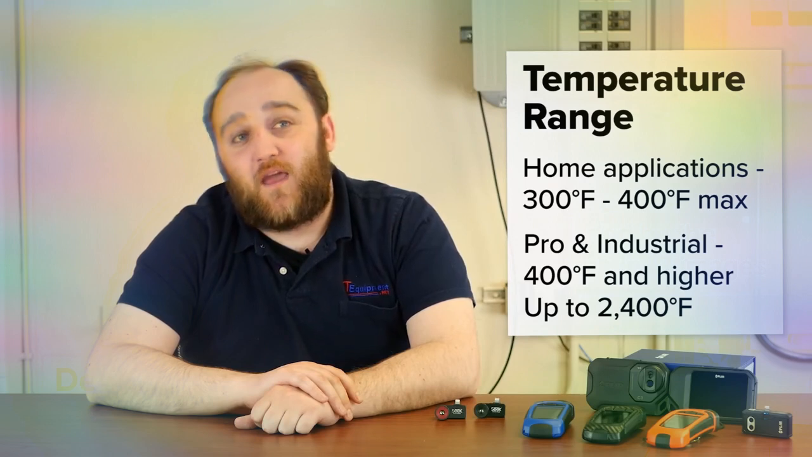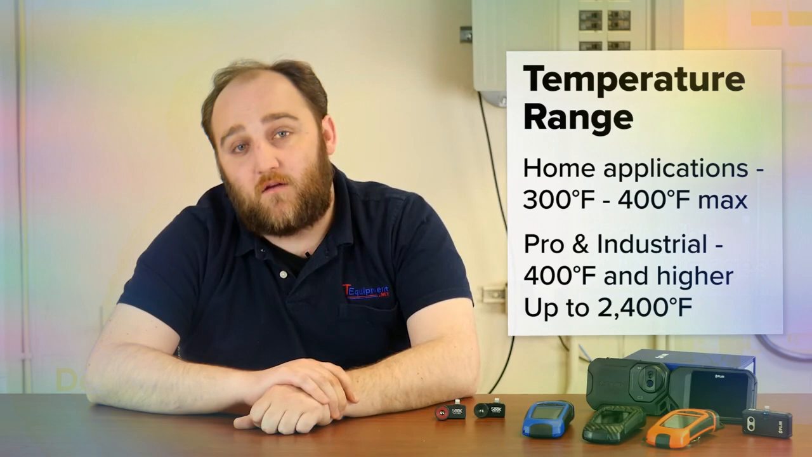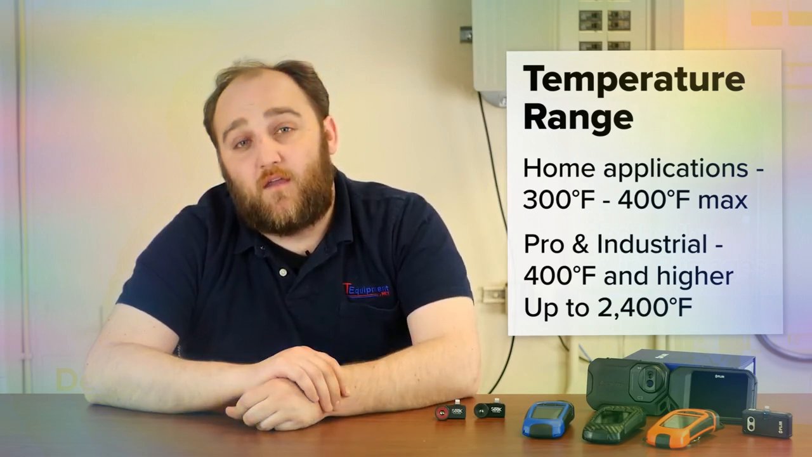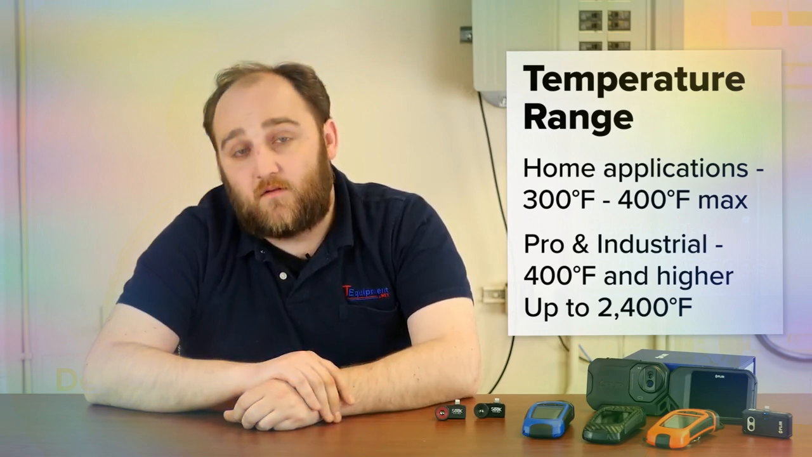But if you're doing heavier duty mechanical or electrical work, you need to make sure that you have a thermal camera that has a higher temperature limit to meet your needs. Some professional cameras go up to 1200 degrees Fahrenheit, and that's a good level. There are also specialty cameras that go up to 2400 degrees Fahrenheit. And if you need more help selecting a camera based on the temperature range, please give us a call and we'll be happy to assist you.